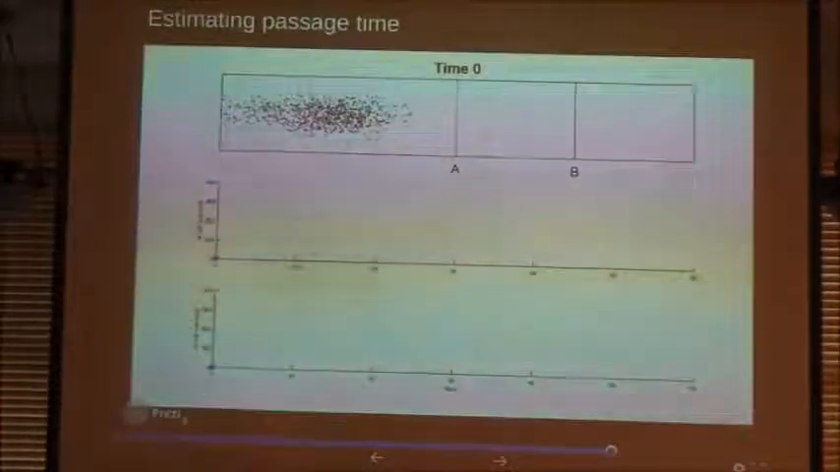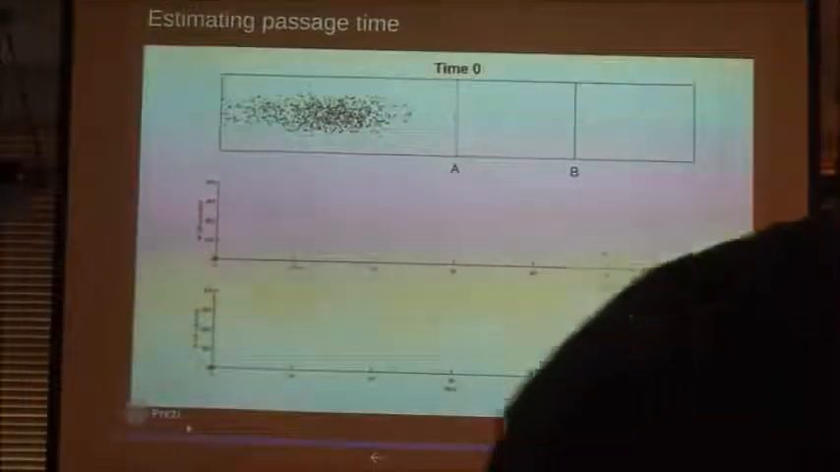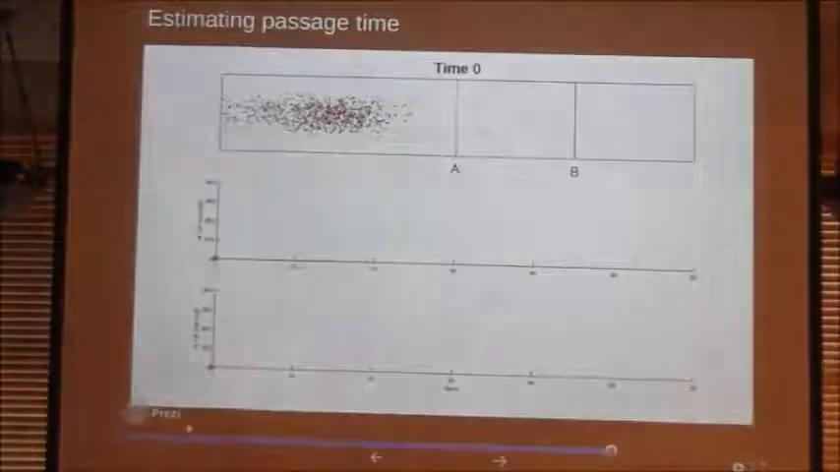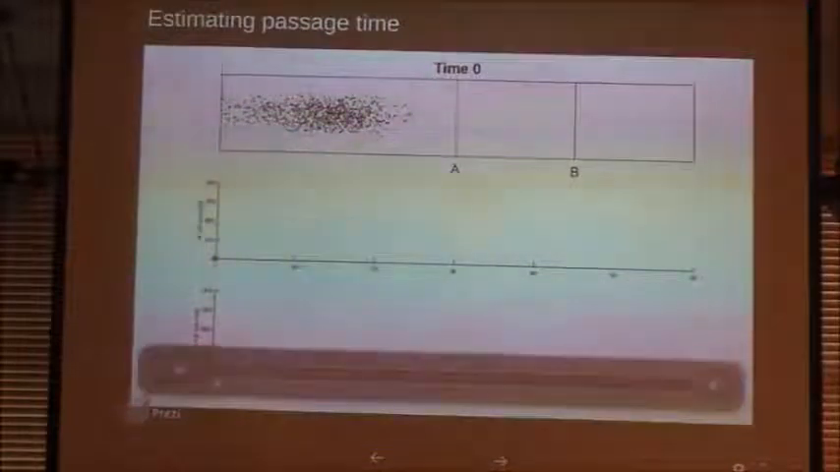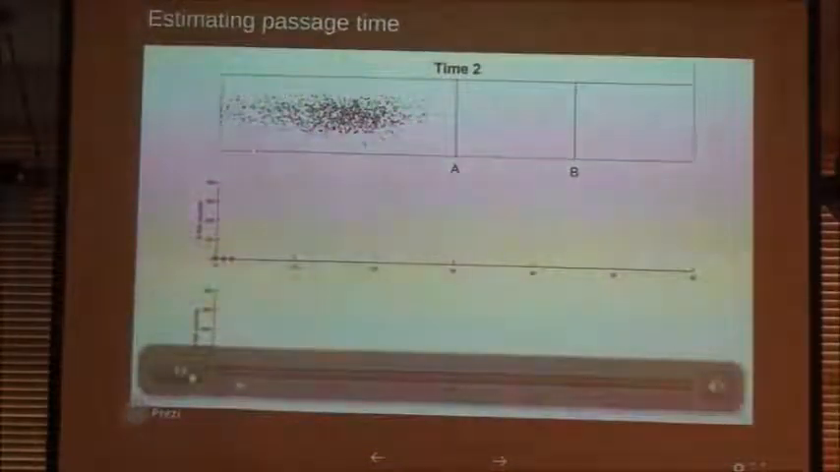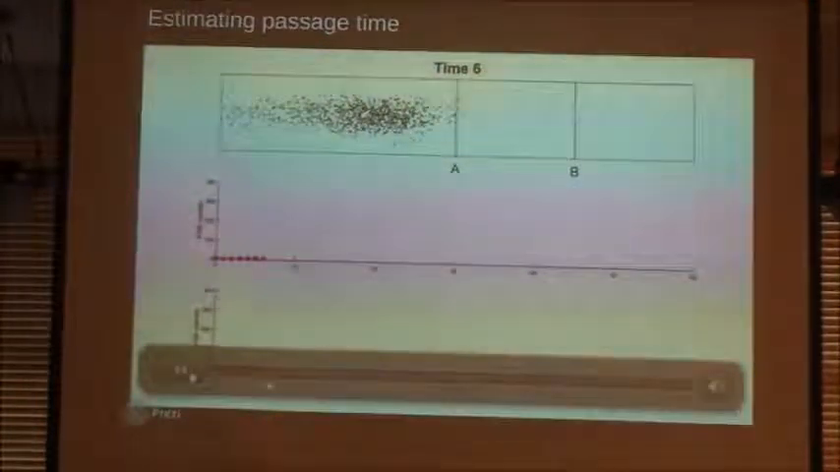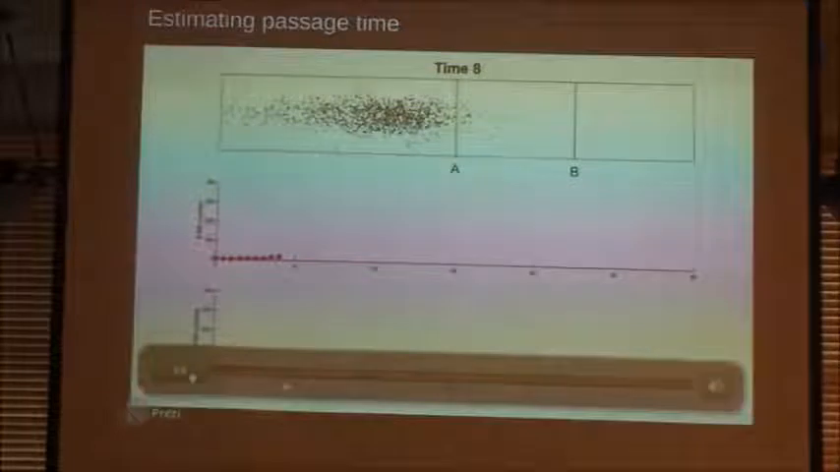So this is just a little cartoon. You can consider this a bunch of fish in a river, and they're going to go past point A, which you can think of as the Clear site, and then point B in, say, the Miles Lake site. With every time step, they're going forward, and I'm counting the number of fish that went past each point, color-coded red for A and blue for B.